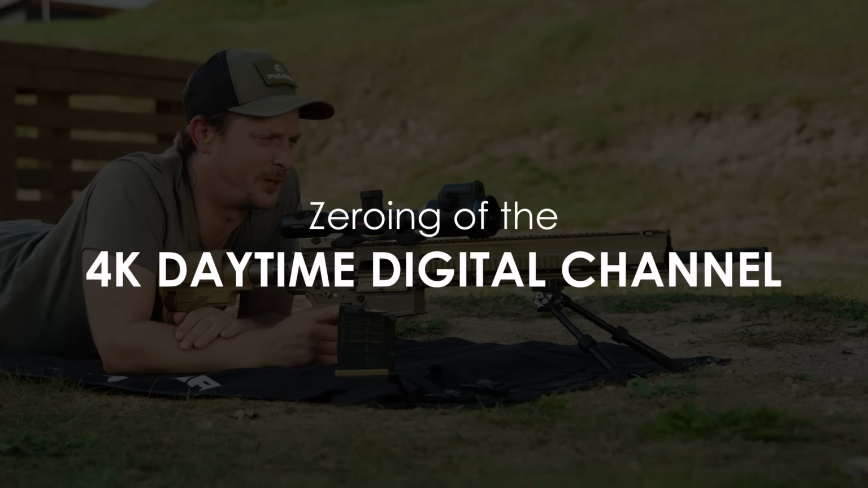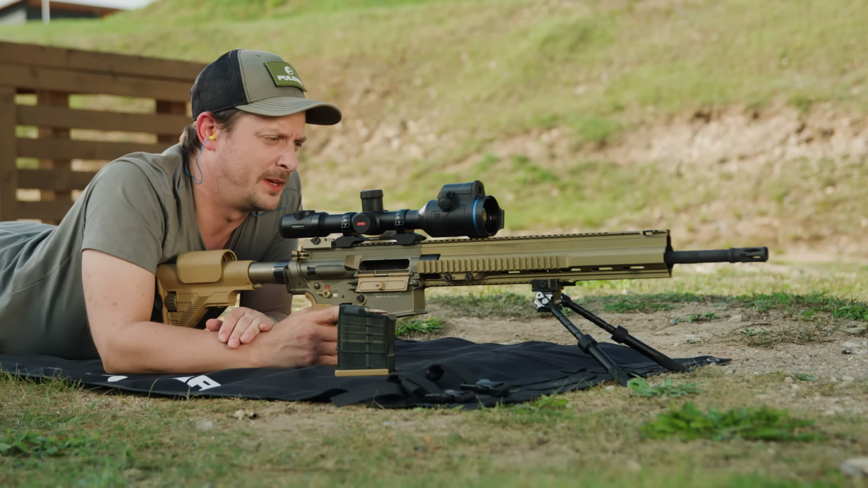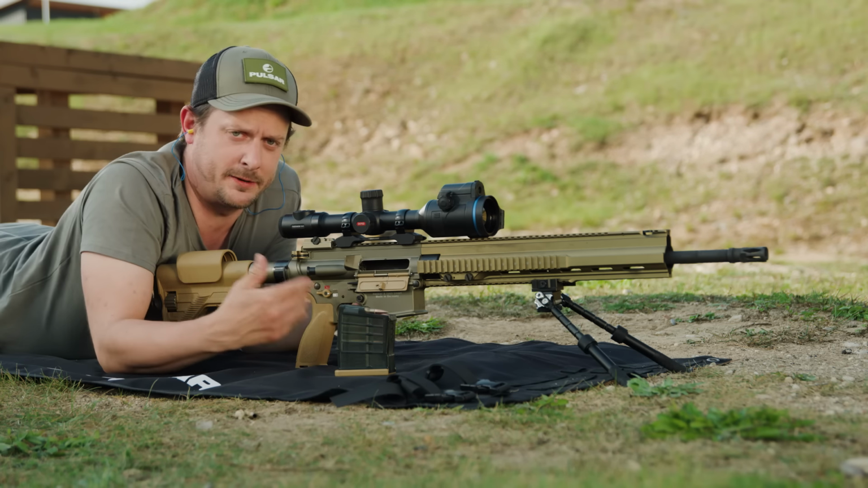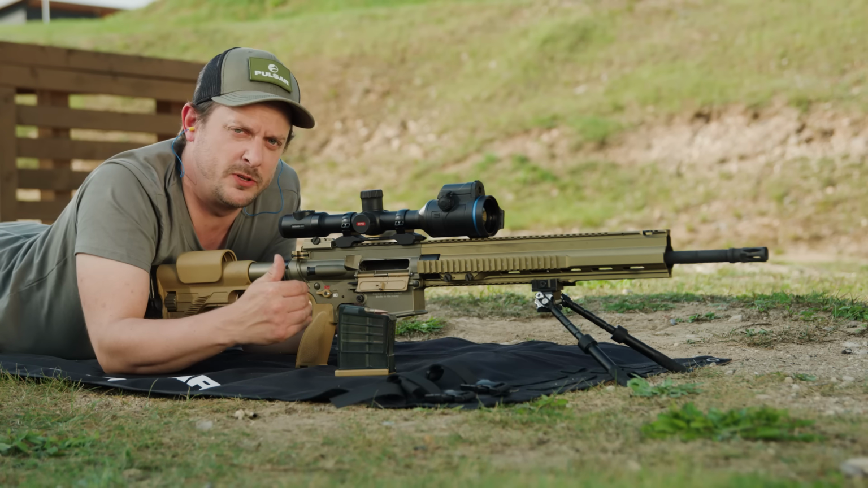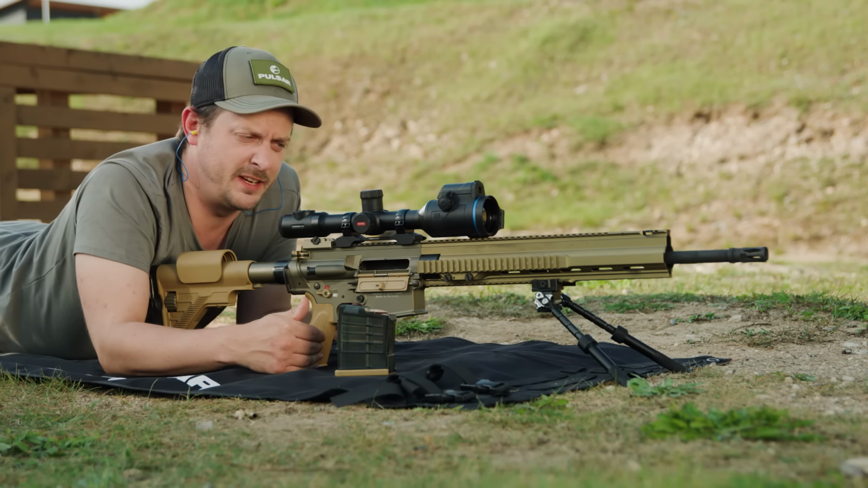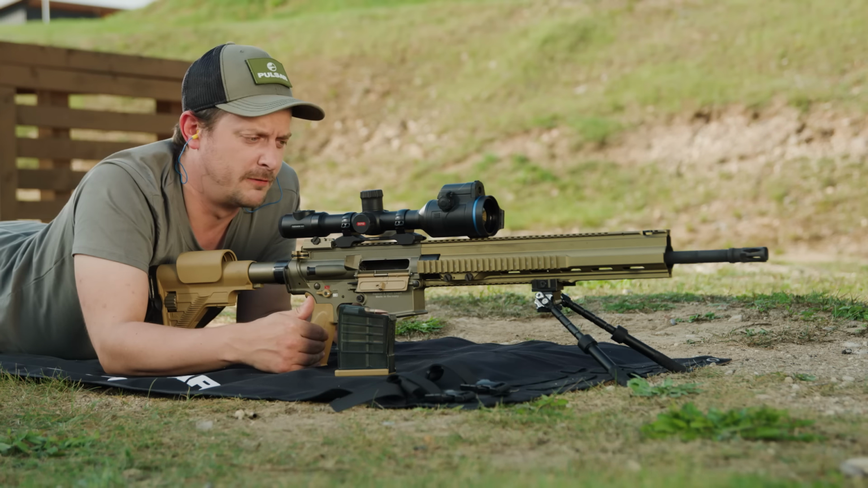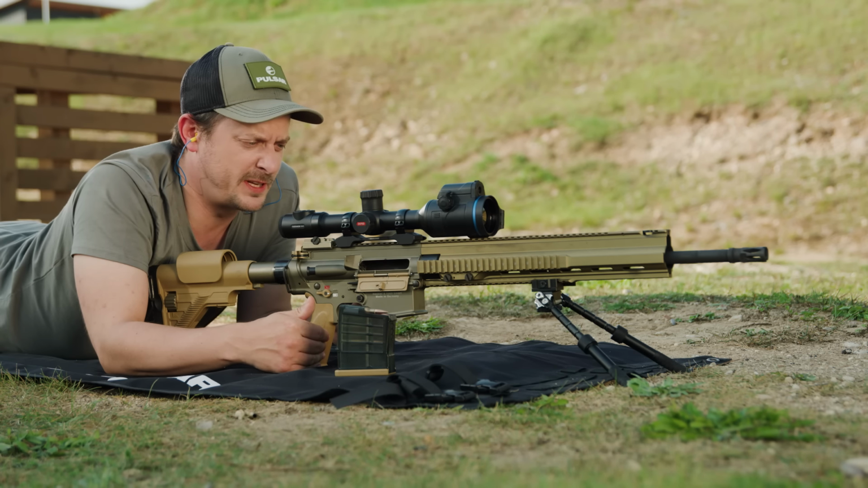All right, guys, so we're finally here to zero the rifle. Now, full disclosure, I've already done a control group at 30 meters to get on paper before we backed out to 100 meters. So I'm actually going to set up a new profile and enter the rough coordinates of the rough zero from 30 meters. So we should be on paper before we do this.